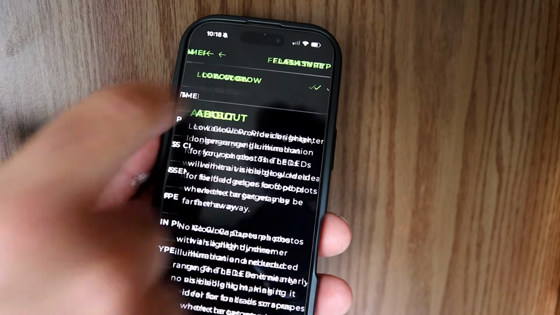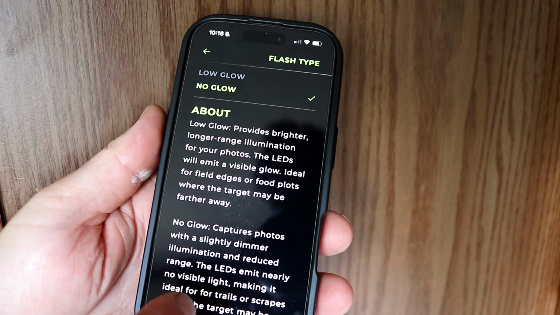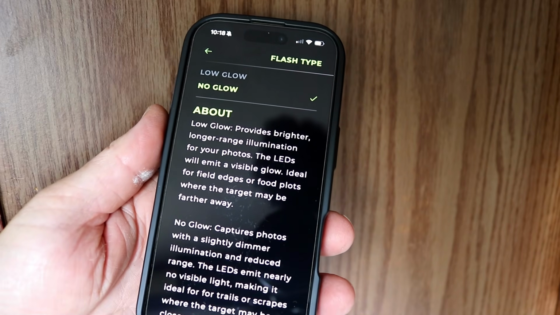On the low glow mode, you do see the 4 infrared lights because it's on low glow mode. I then switched the camera to no glow, and there was no visible light to the human eye. I couldn't see anything when it was taking a video in a dark room. So personally, I'll operate the camera in no glow mode. I like the fact that you can't see any visible light, and performance-wise, I think it's very close, or at least that was my experience, between the no glow and low glow mode.